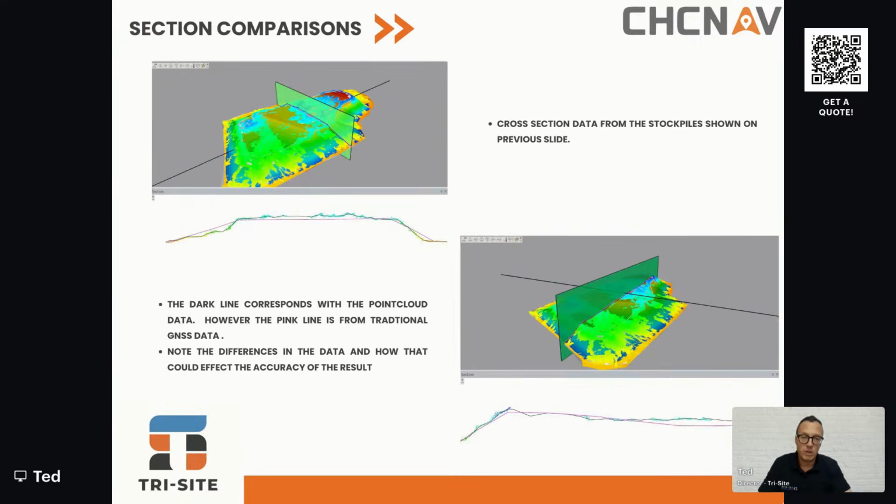So to take that further, we ran some sections through this stockpile. There's a section in each direction, and you can see on the section image below the actual image of the stockpile a long section, and on that section there's the dark line which corresponds with the point cloud. You can see the cyan blue point cloud in the background, and you can see the black line which follows that precisely, and that is the DTM which has been formed from the point cloud from the i100 unit. Below that, you can see a pinky reddy color line. That is the GNSS unit.